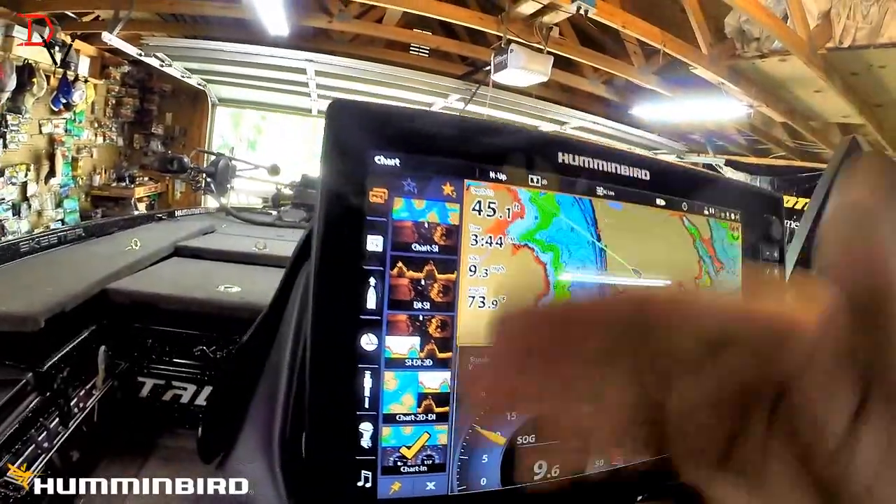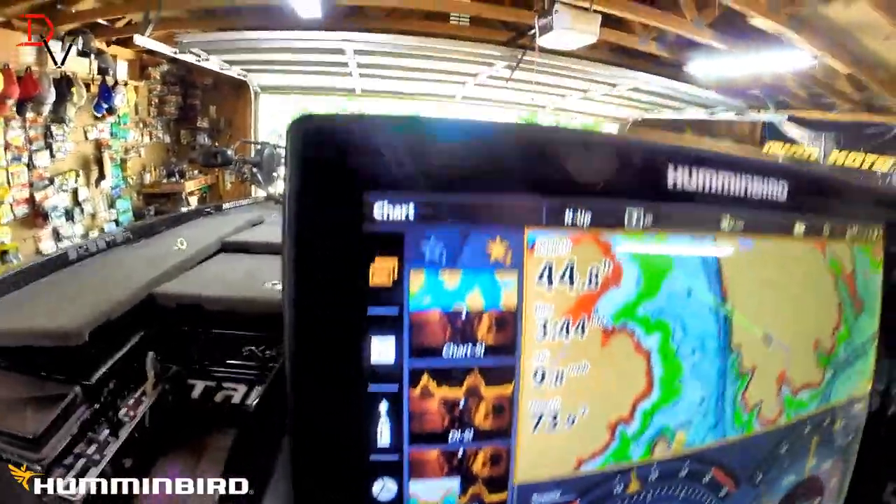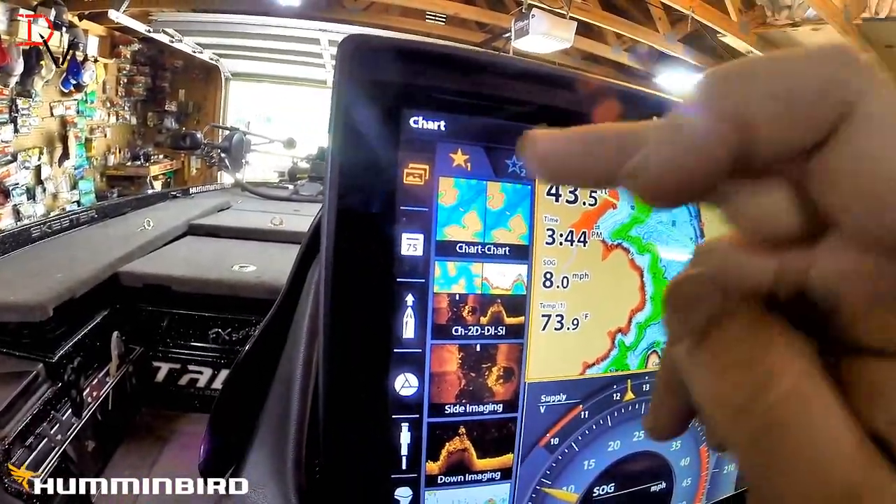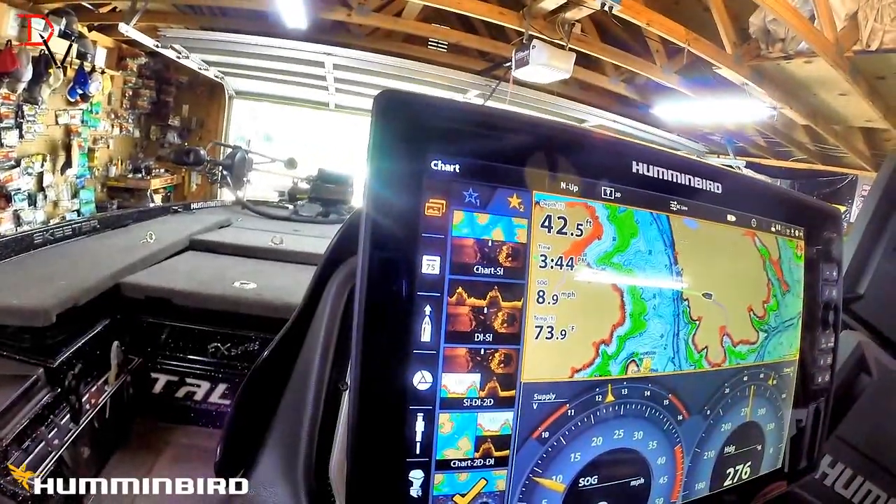So the Fab 5 favorites is one of the most awesome features, where you can set up your tournament mode and you can set up your practice mode.